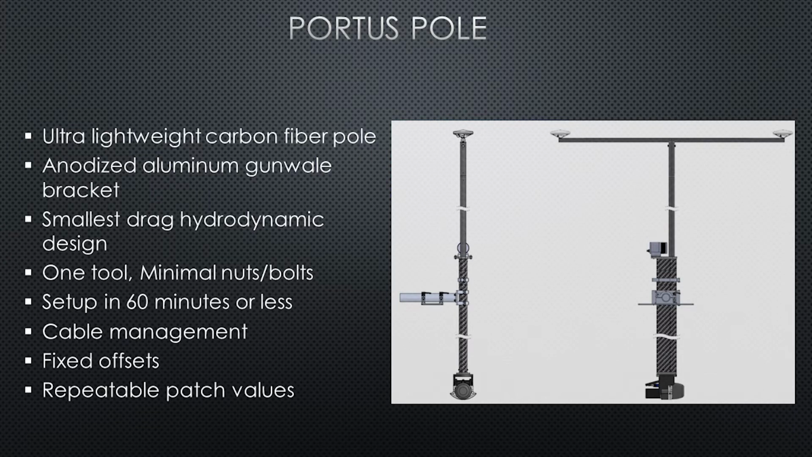So we have a carbon fiber pole that's manufactured in the United States. Carbon fiber is very lightweight. It takes less than an hour to set this thing up. You can ask Kevin and Tori over there how long it takes them to set it up now. But minimal tools to set this up. You actually don't have any tools on this. We can have wing nuts if necessary for short durations, but everything is dialed in.